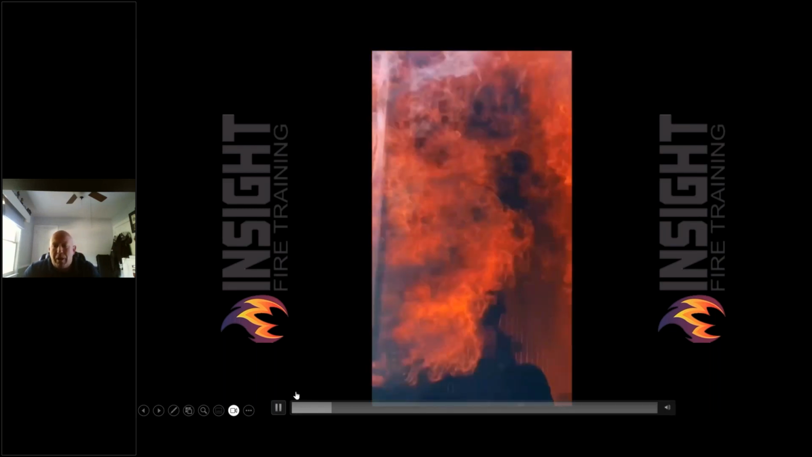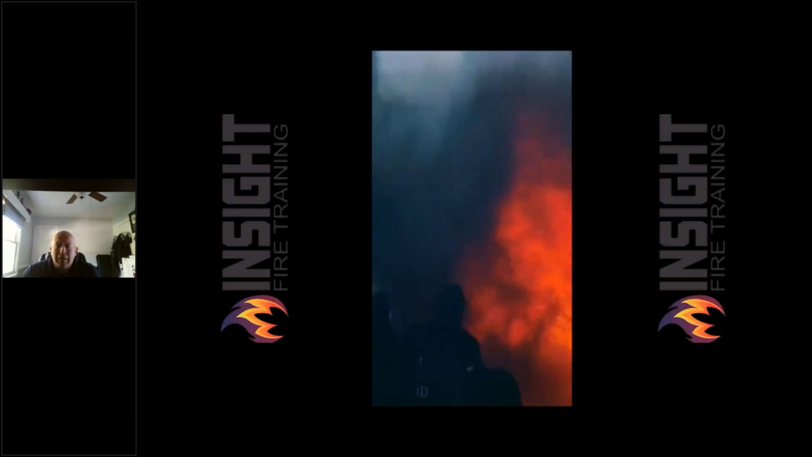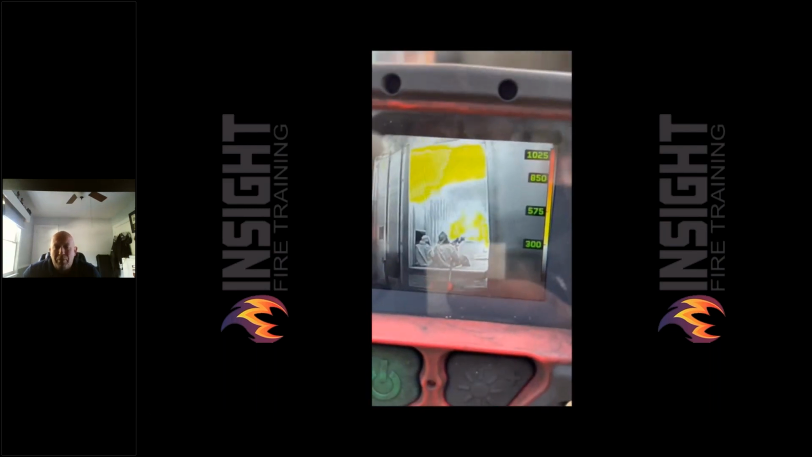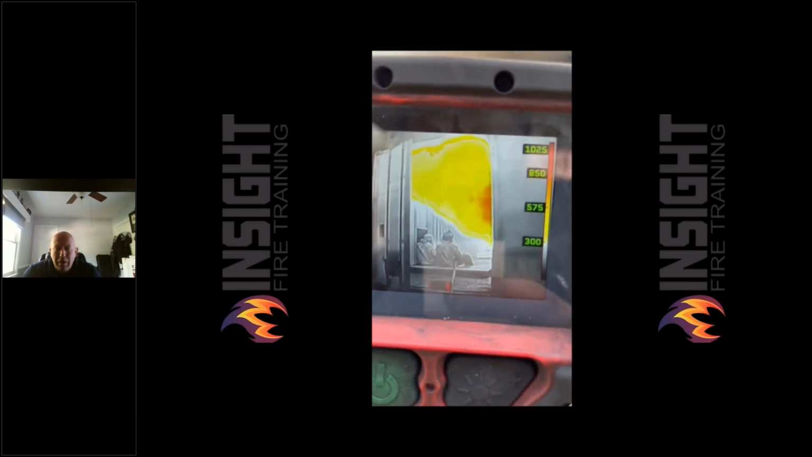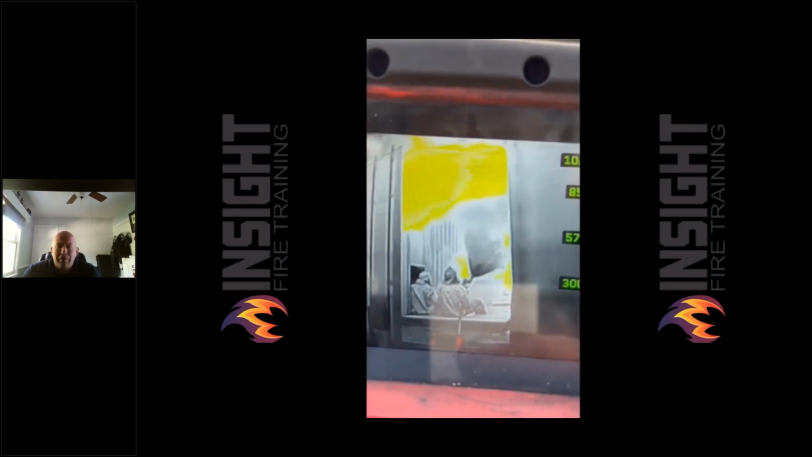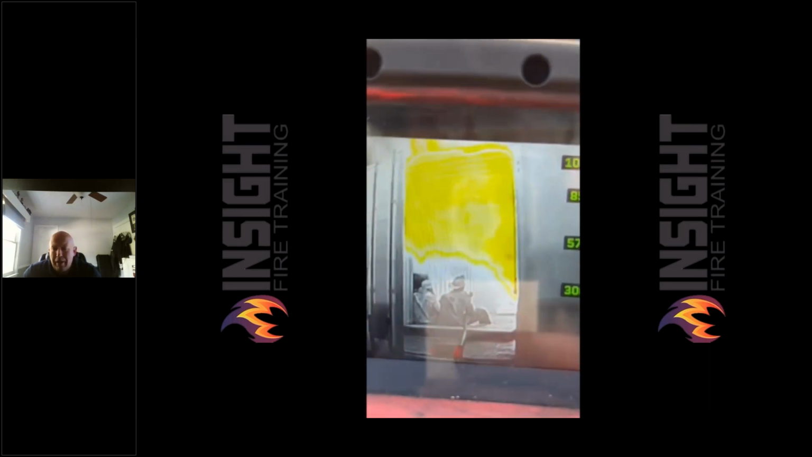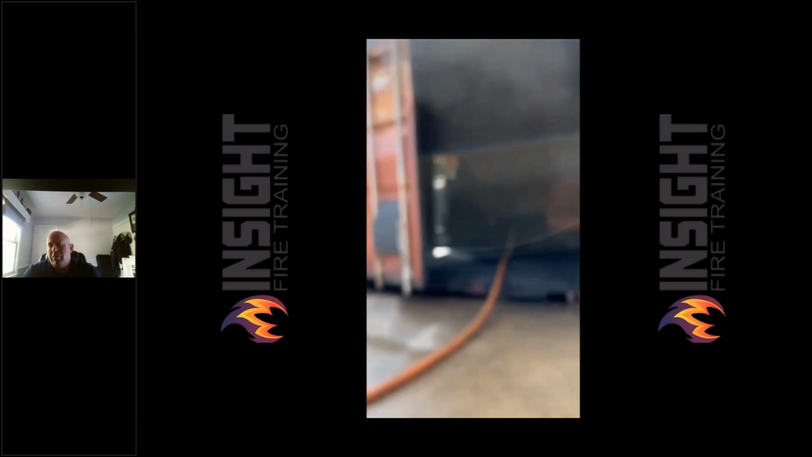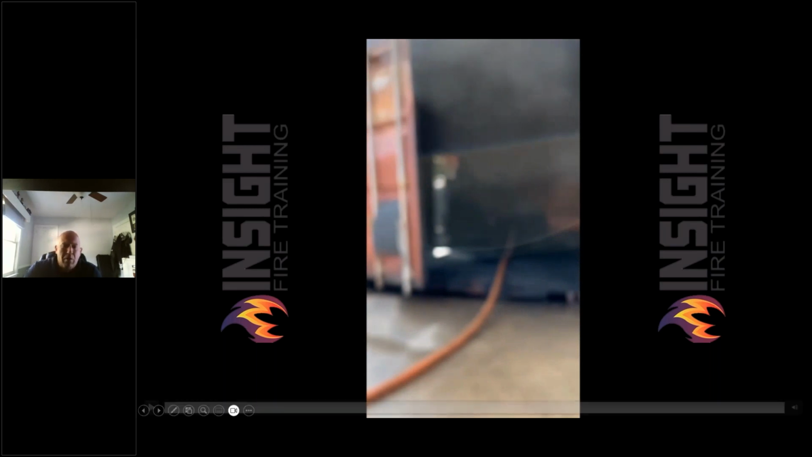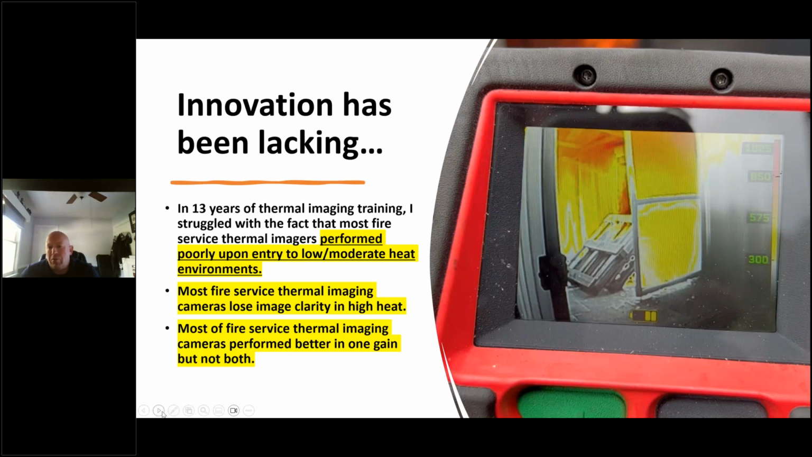So we're sitting in this prop, and they show me what happens if I put a fog stream low. They show me what happens if I gas cool high. They show me if I point the stream up and do brief bursts. But look at the clarity and detail in this device. You're able to see me and that firefighter down low while we still have the heat around us. And I want to point that out to you right off the bat, because that's something that myself and instructor Joey Bax, who were involved in the final burn, saw when we got to do the final test burns, and it really just opened our eyes to something that is not common in thermal imaging.